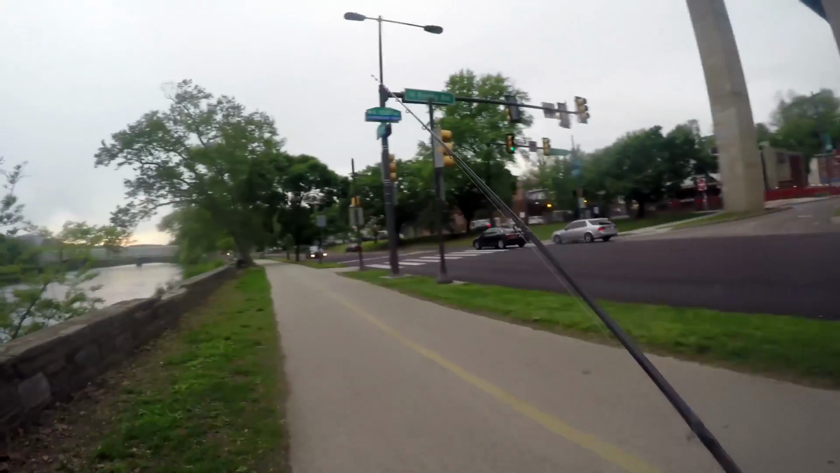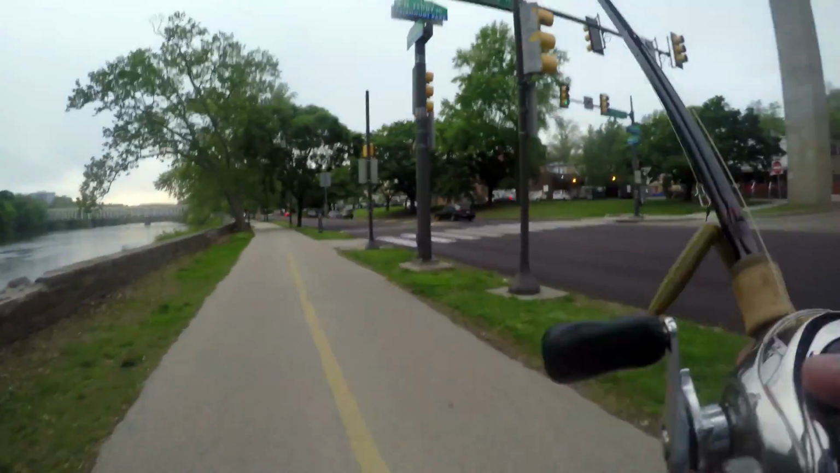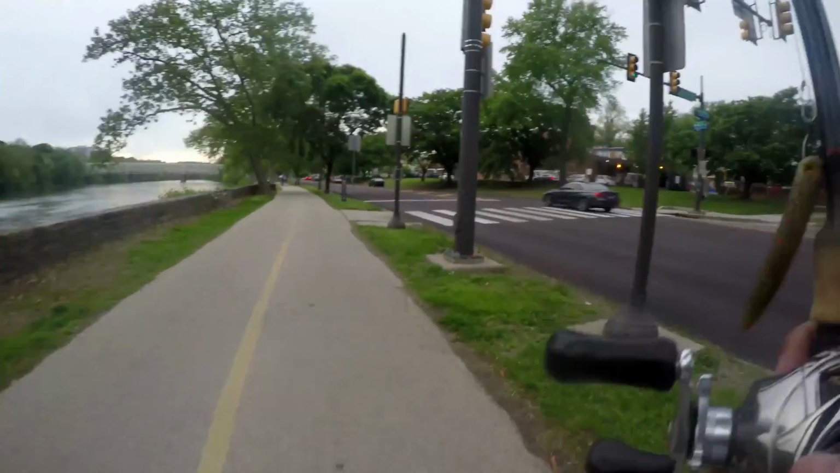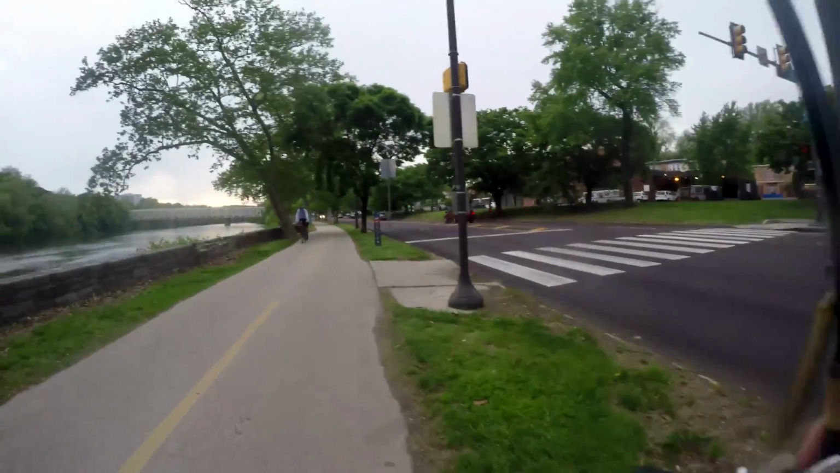Gonna head back to the car now, go home. Pretty happy I got 2 smallmouth today. Haven't had a couple of those in a while. And also got to use my Deeper Fishfinder to find some structure.